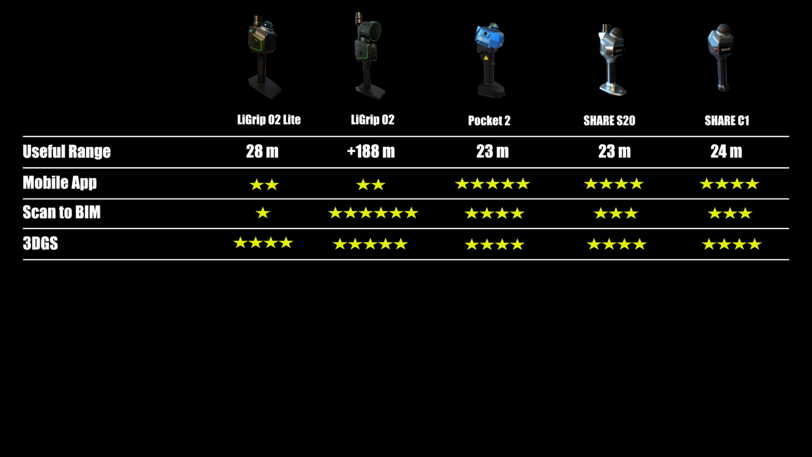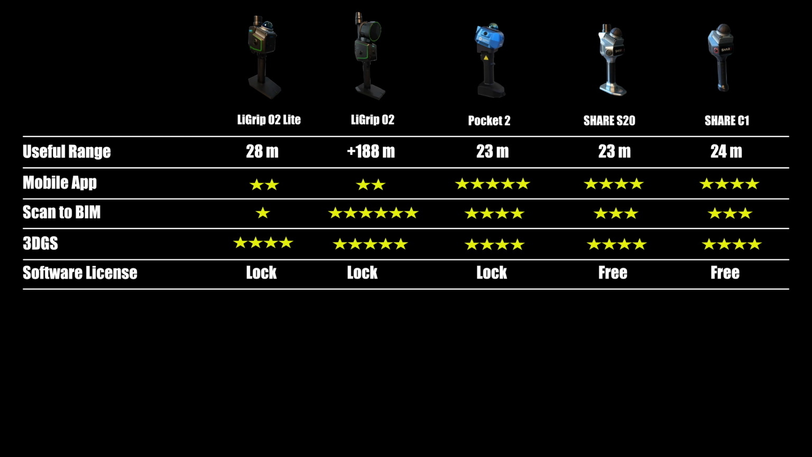The O2 Lite's 3GS performance is on par with the other scanners. The Pocket 2 delivers the highest dynamic range images, while the O2 produces the densest point clouds. The O2 Lite bundle includes a perpetual license, but it is locked to a single PC.